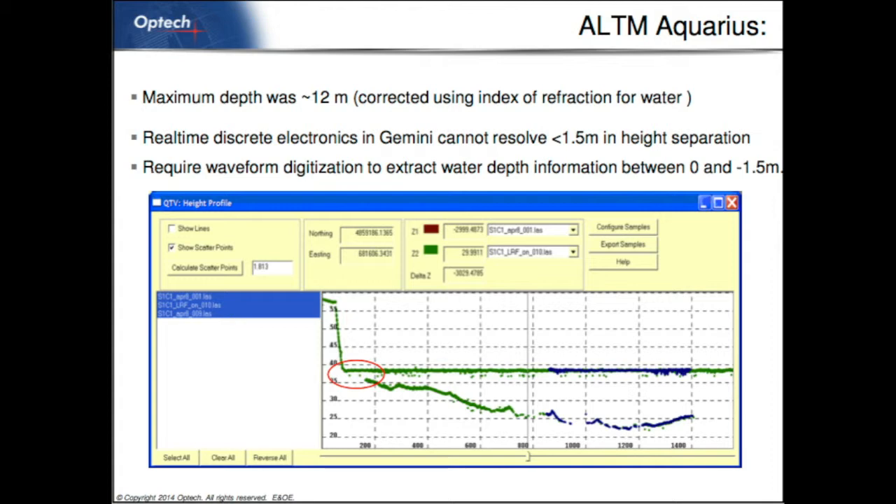What's of note here is that you have this gap close to shore. That's because the discrete electronics is limited in its pulse pair separation. If two pulses come together, it will not be able to distinguish them much before, in this system, about 1.5 meters. Some of our laser mappers can get well below a meter in pulse pair separation, but that's still a limitation here for the very shallow water, when you're under a meter of depth. So you do require waveforms to go even further to fill in that gap.